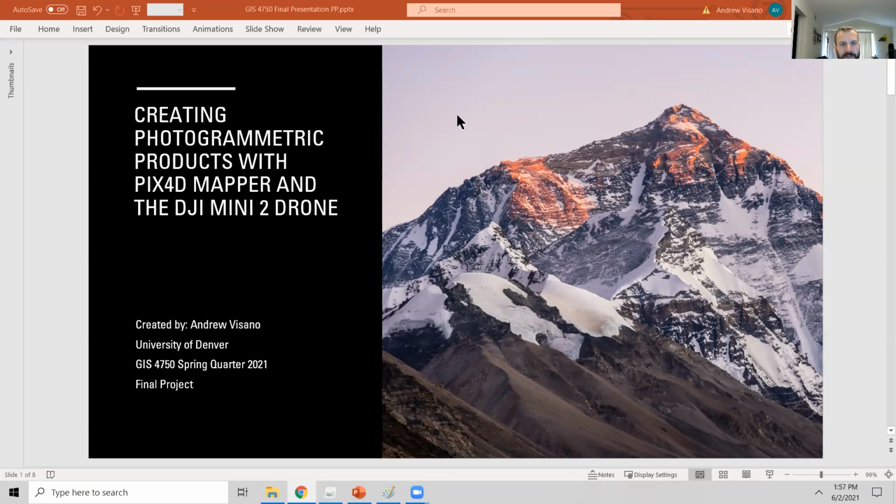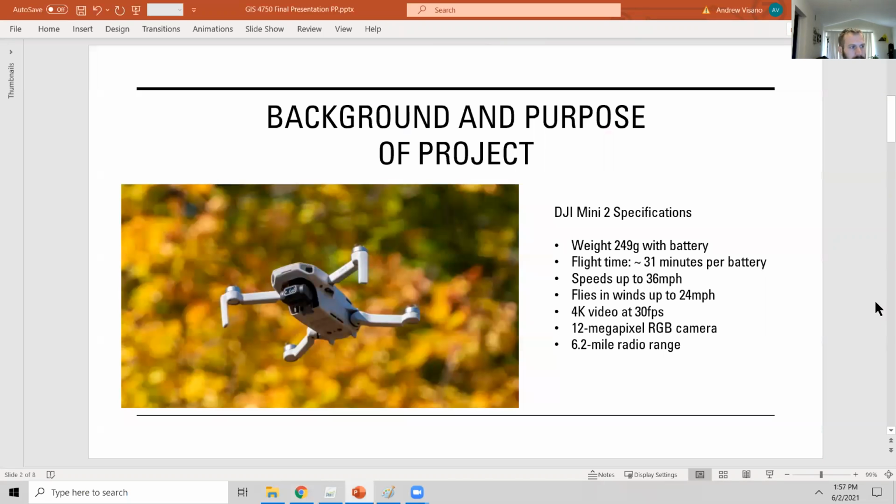Hey everybody. So the topic of my project is creating photogrammetric products with Pix4D Mapper and the DJI Mini 2 drone. So I'll start off with a little background and purpose of my project.